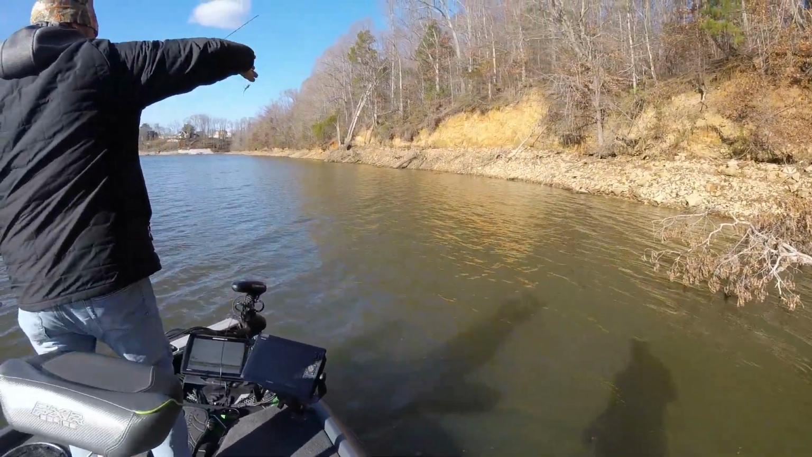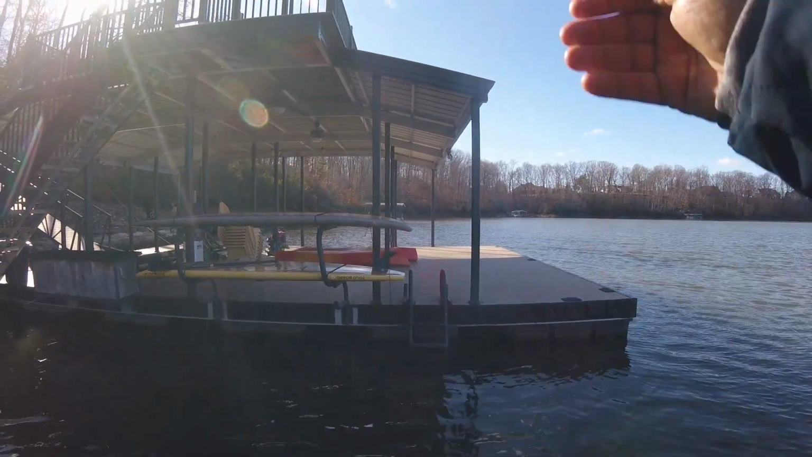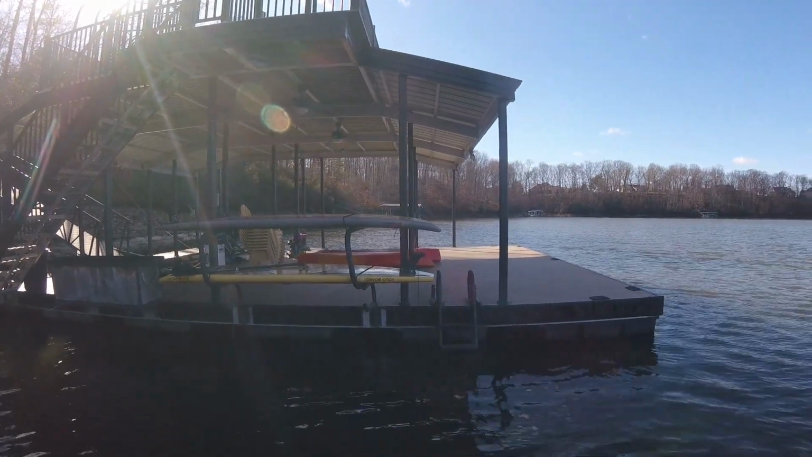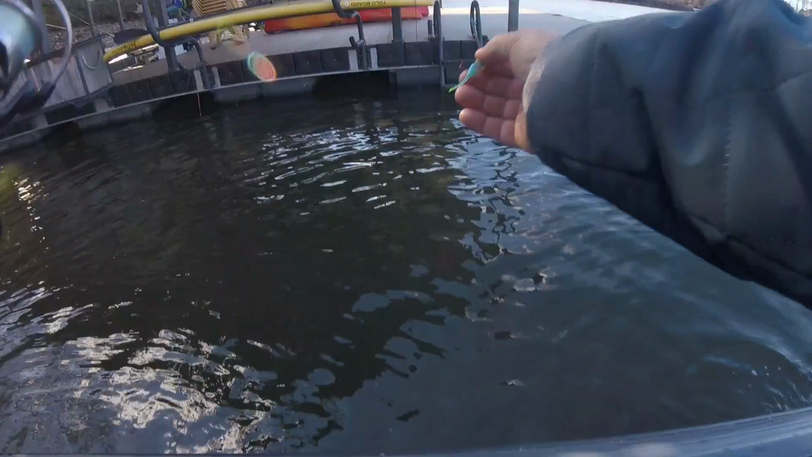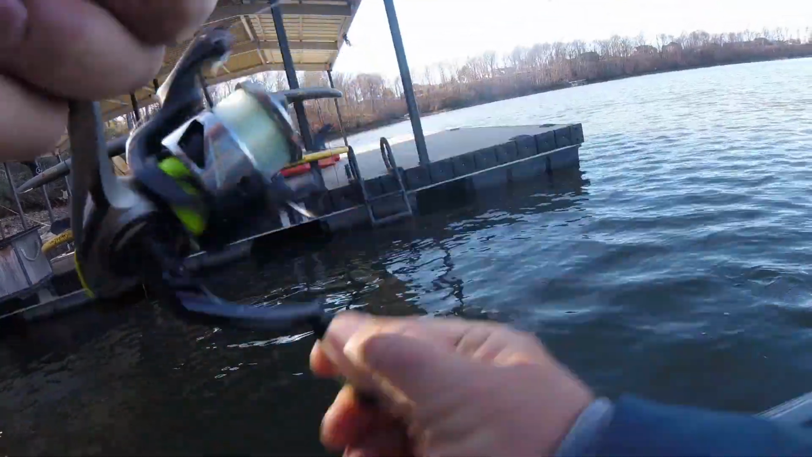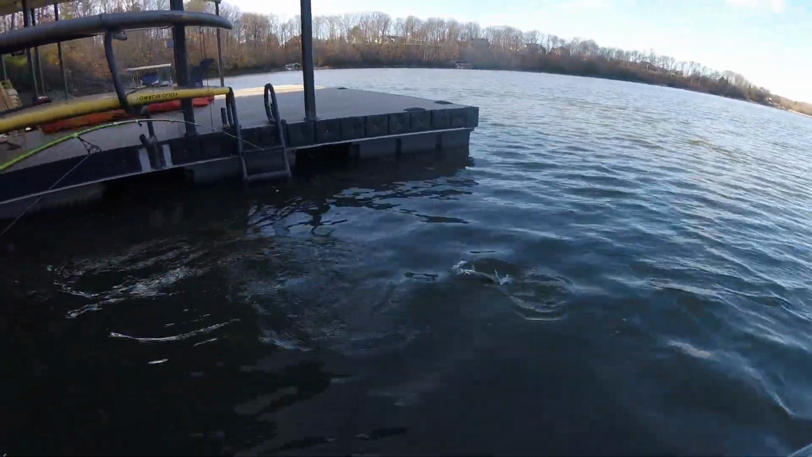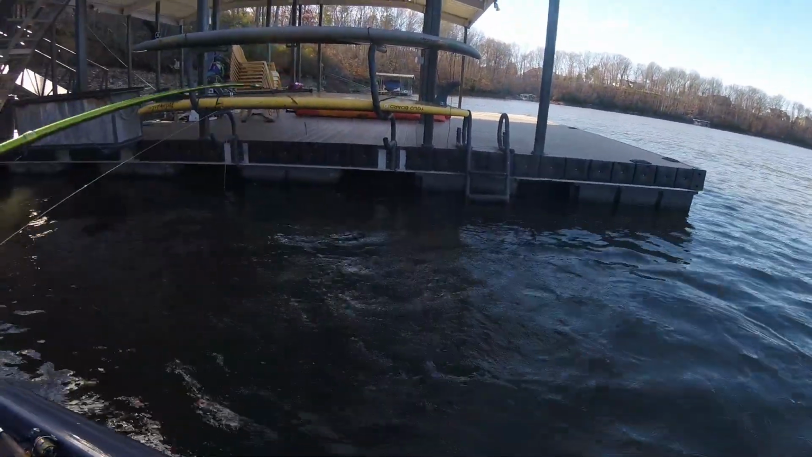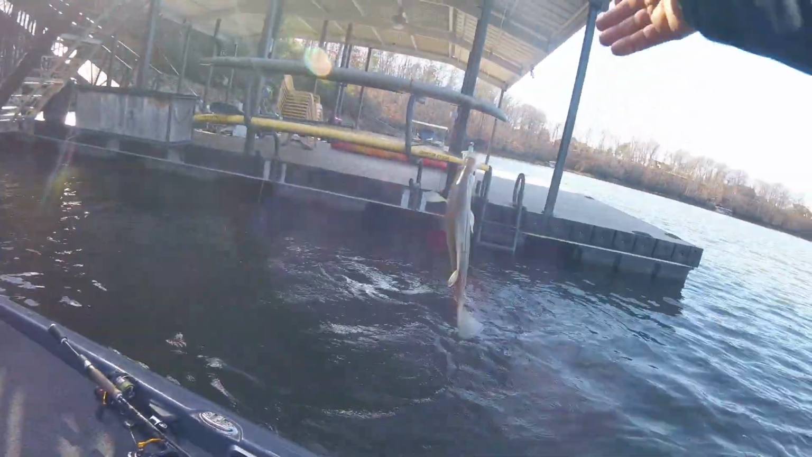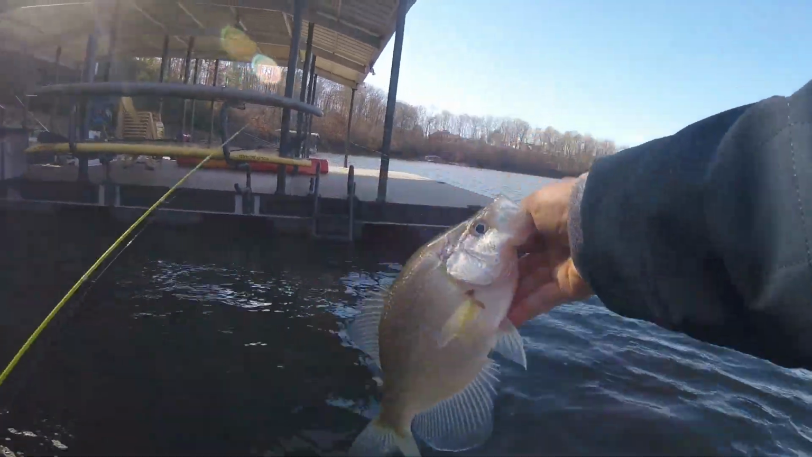There you go, partner. Let's look at this slot right here. Well, that slot looks like a good place for a slot limit bait. You gonna go after them? My buddy said I could go after them first. There he is. That didn't take long. That's another decent one. Let him go there. Oh, he's heavy. Yeah, another 12-incher.